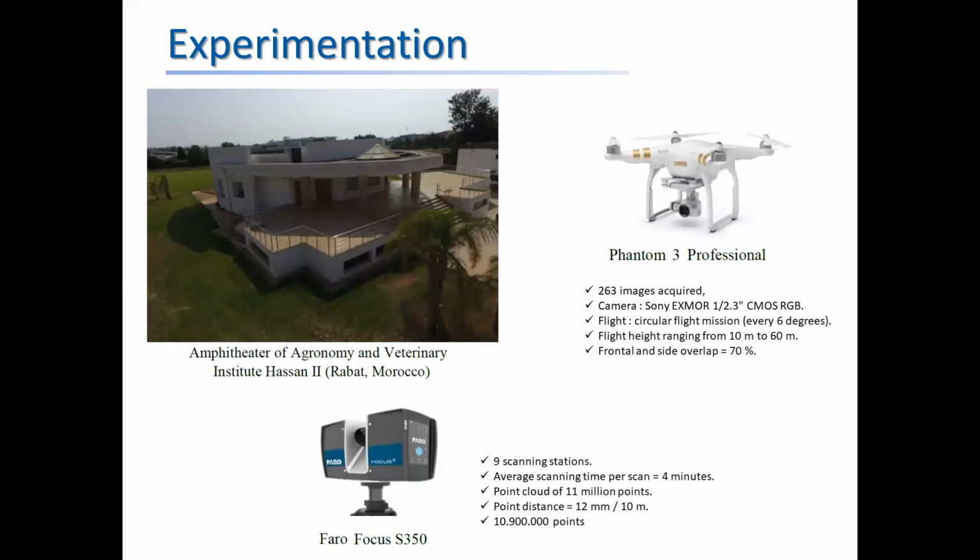The case study is the amphitheater of the Agronomic and Veterinary Institute, Hassan II. This building has an approximate area of 4,000 square meters. It is characterized by its oval outer shape and its annexes of different geometric shapes. The building has many doors and many windows distributed on its exterior.